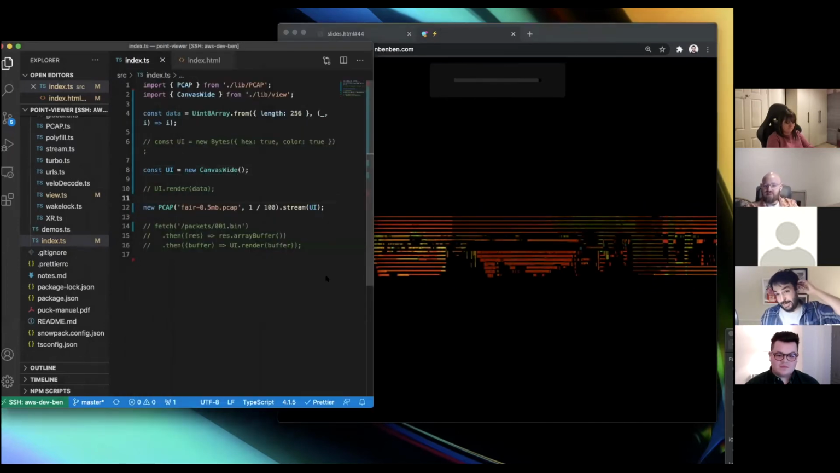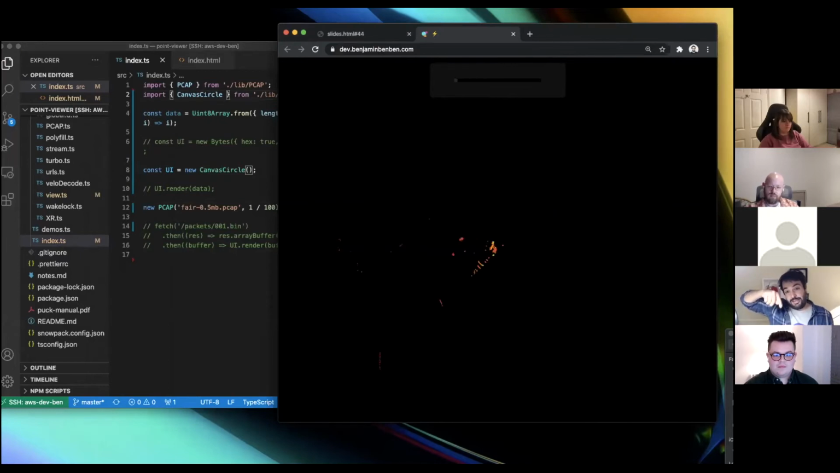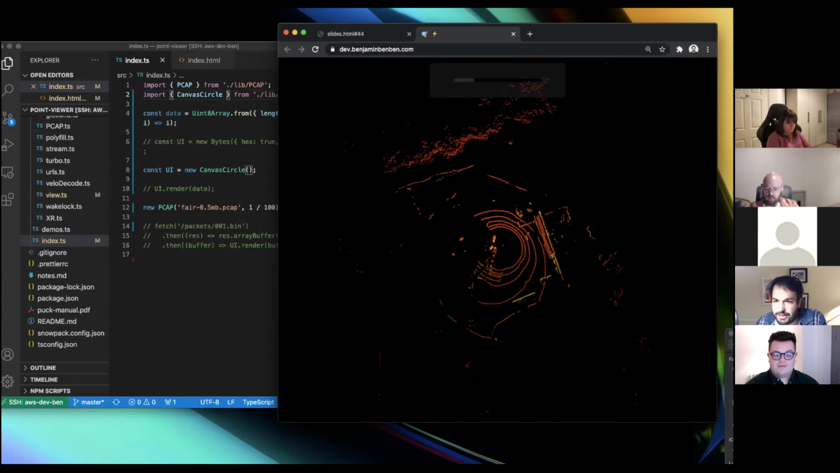Cool. And then the next thing we can do with this is start thinking about the 3D space that these points occupy. So still using HTML canvas, we're going to look at a canvas circle. What this is going to do is plot that content using the azimuth as an angle outward. And you can see here we've got that region that I think was close to us, which looks like a car.